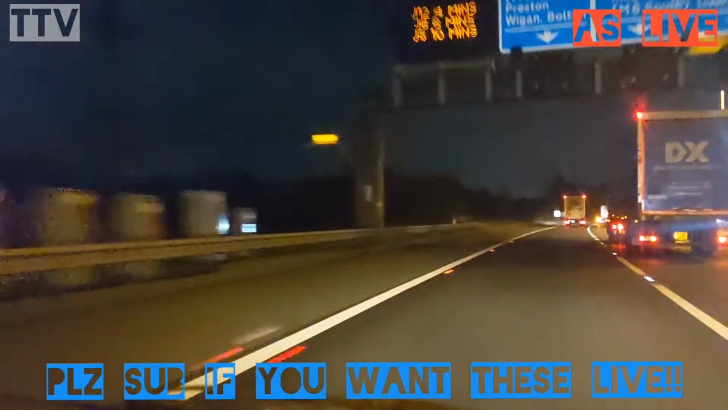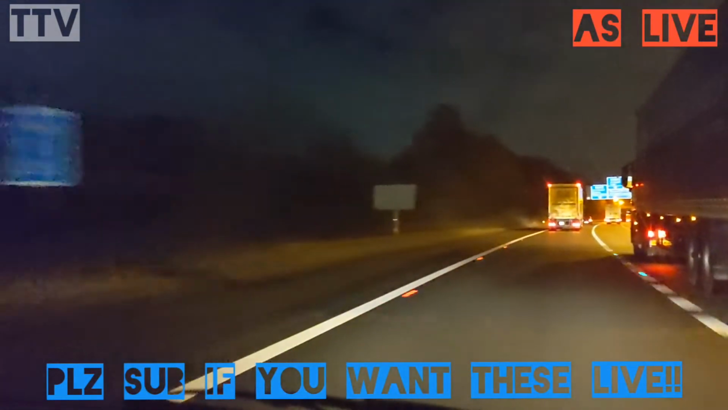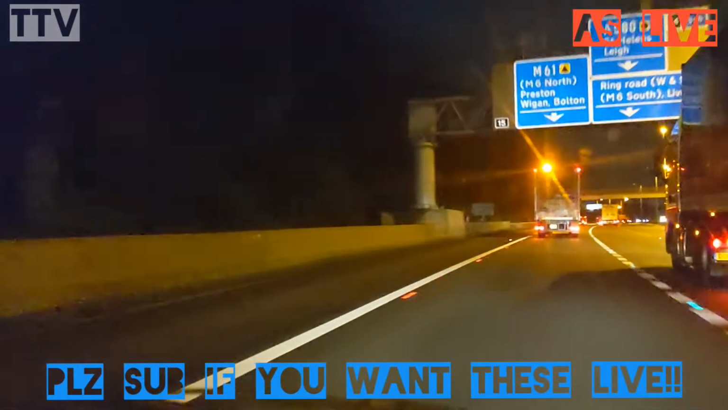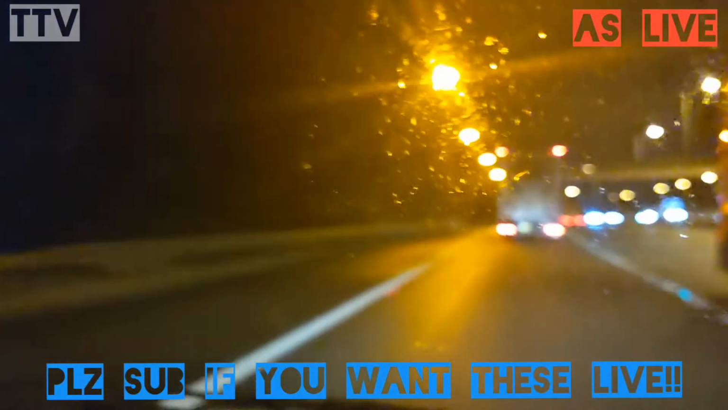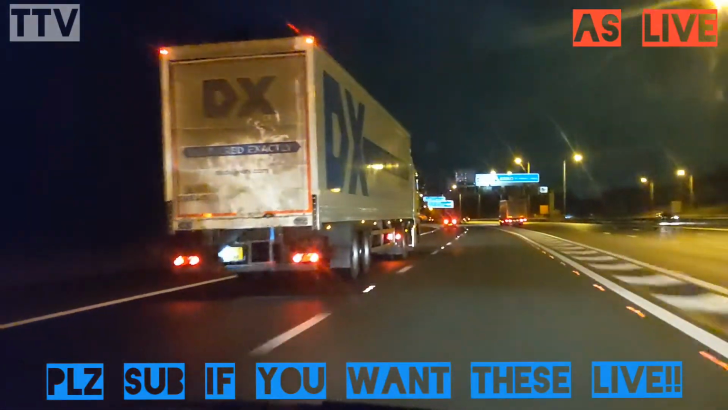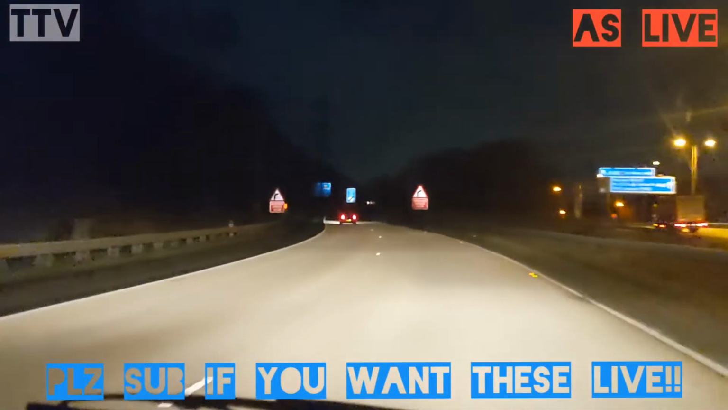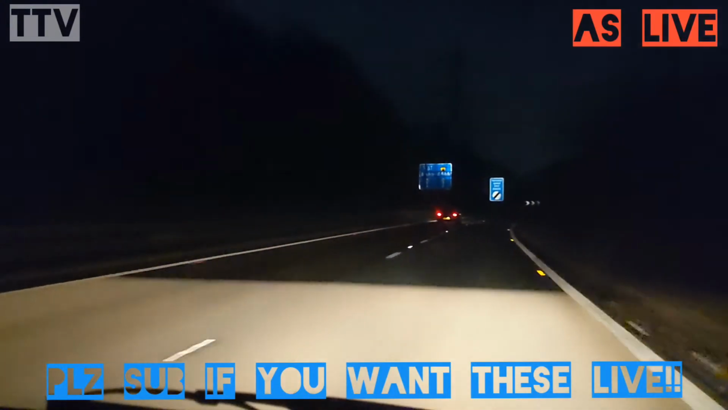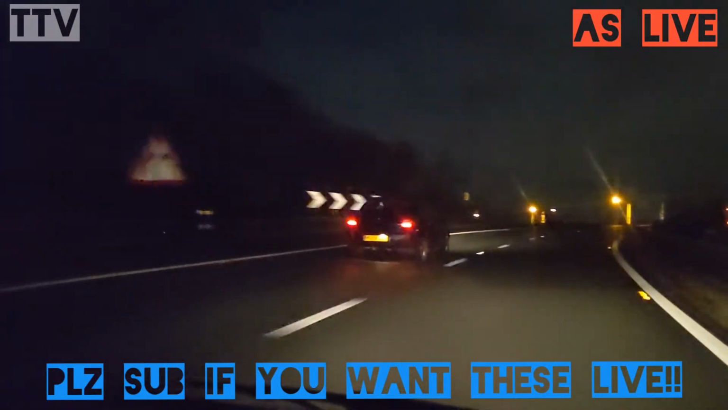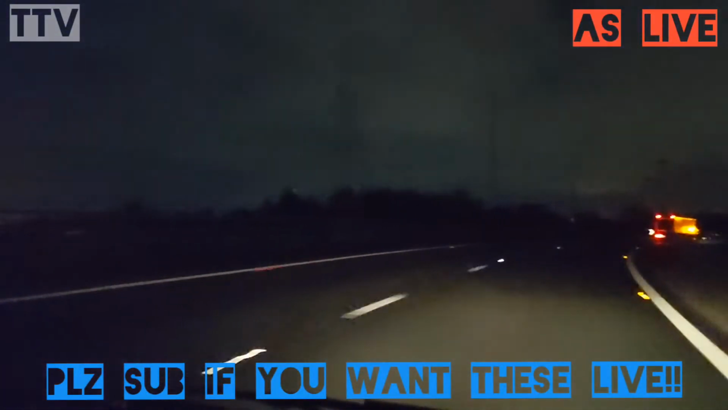Fortunately, I'm gaining on a lorry. So I'm slowing down to 60. Not touching the brake though, just take your foot off the accelerator, it does the job just as well. And then once we get to the wider parts, we can then get past him. Go past the Arctic. Past this car that likes its brakes quite a lot. And then another articulated lorry. Just doing 65 miles an hour now.